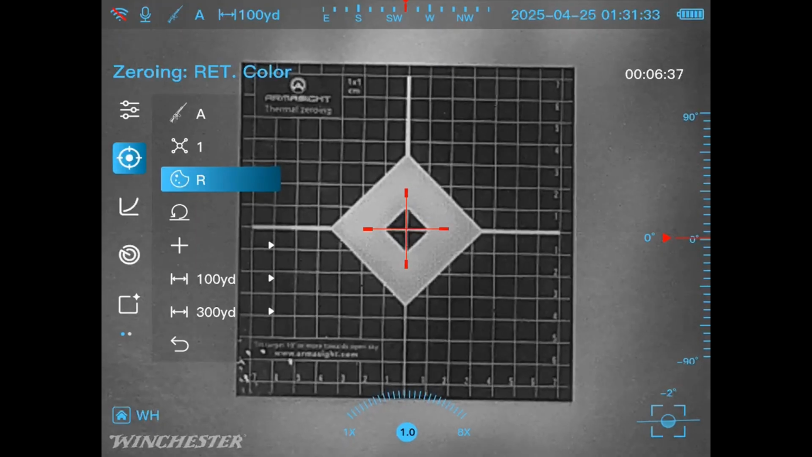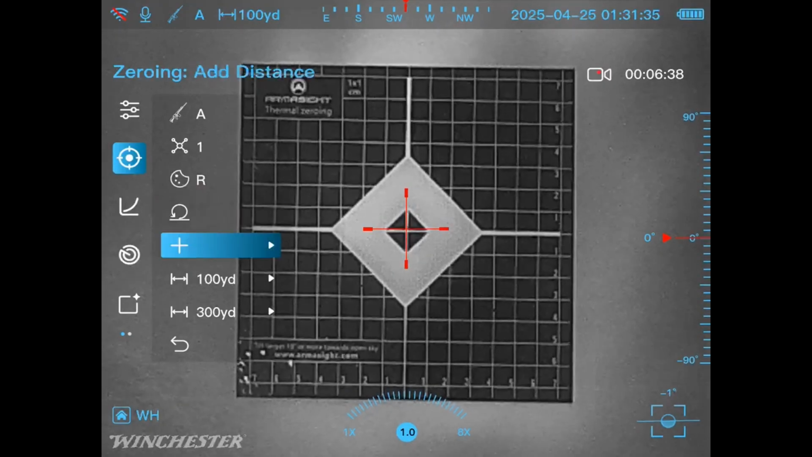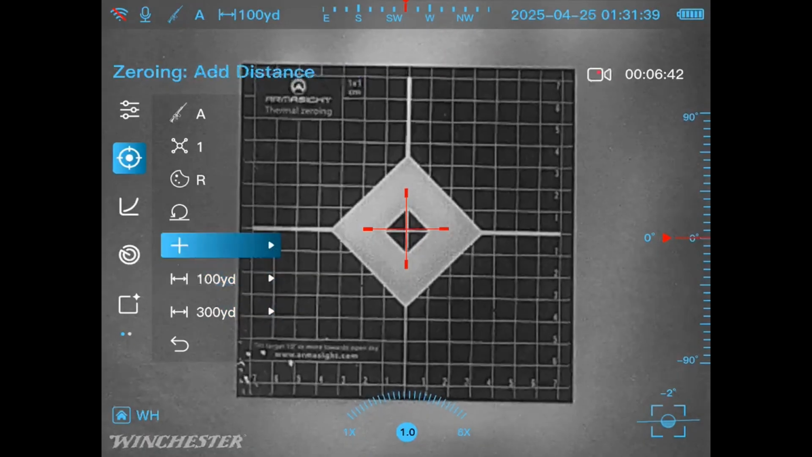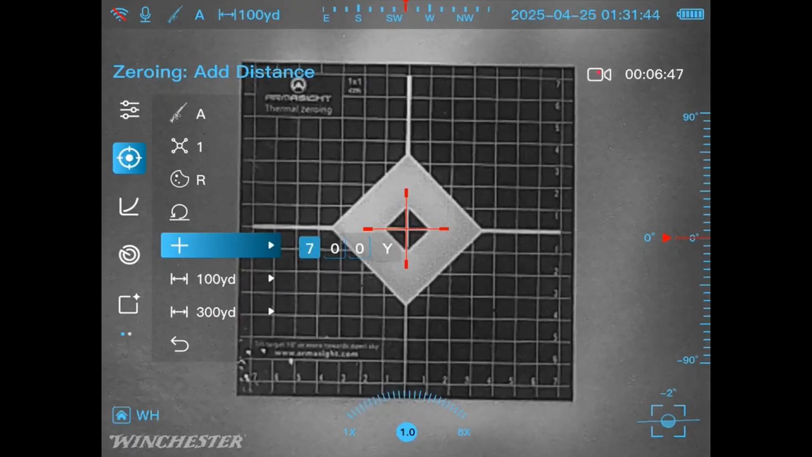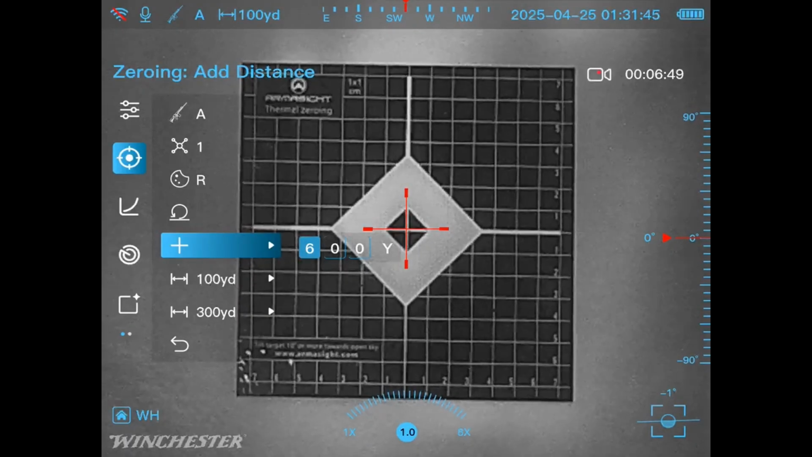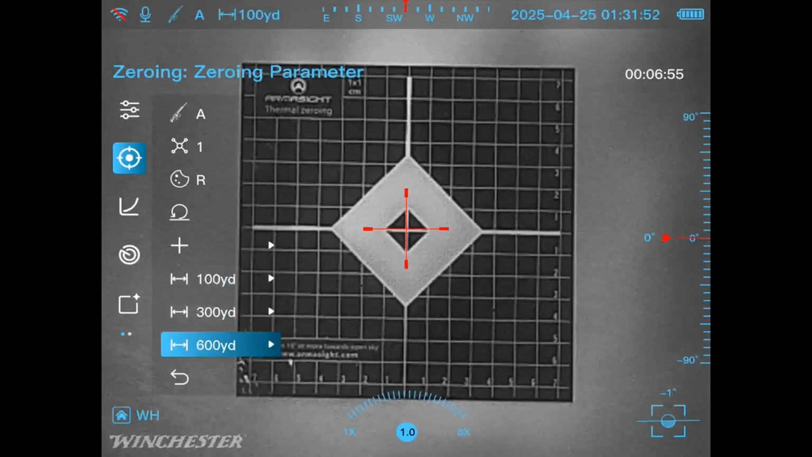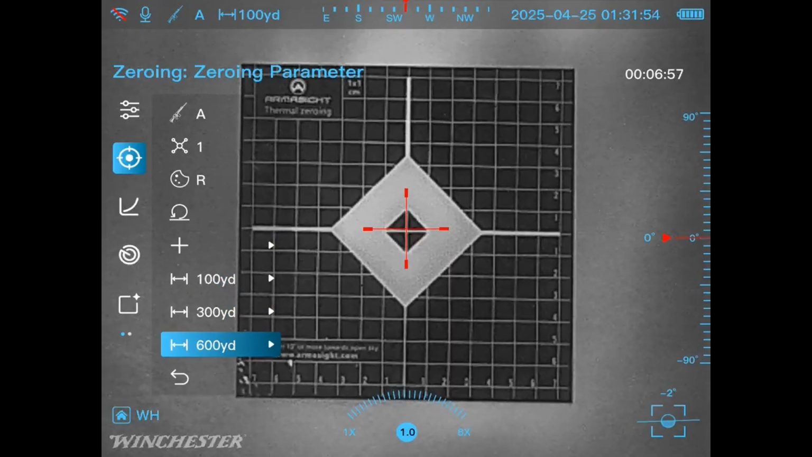Just like that. And now we can come down here, and you notice I have 100 and 300 yards. If you want to add multiple zeros, we can just add there. We can add whatever yardage you want. Select that. There we go. Now we have another one that we'll have to actually go in and set and shoot and get a zero for each one of those yards.